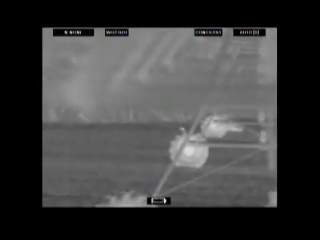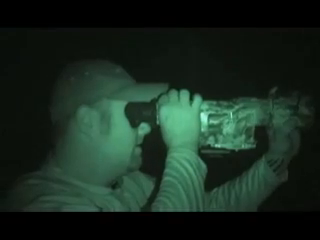Yeah, the coyote just popped out over there. Well, we get all set up and we're glassing back and forth. We all look through the scope from time to time, see what it is, and minutes turn into hours, and it just goes on and on.